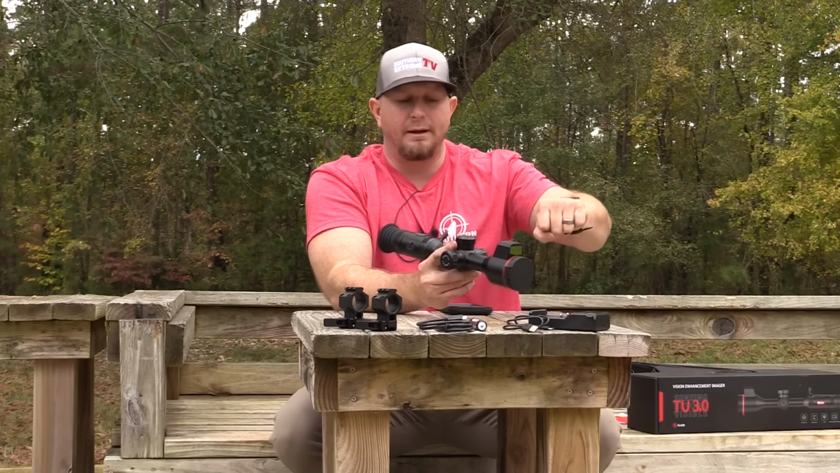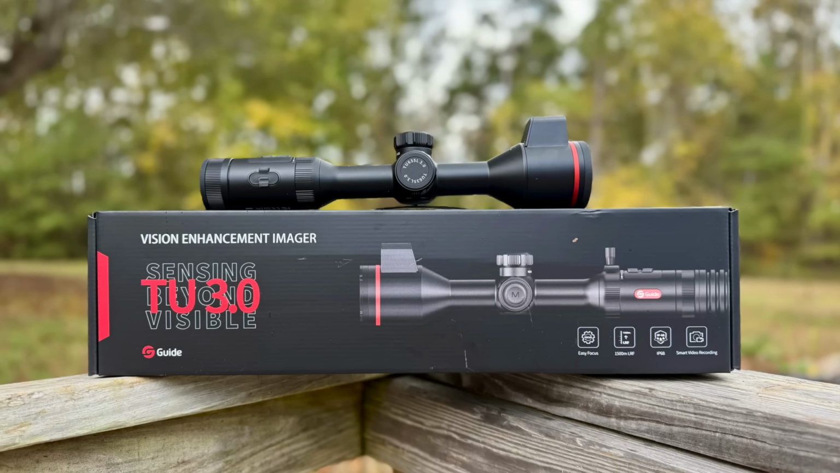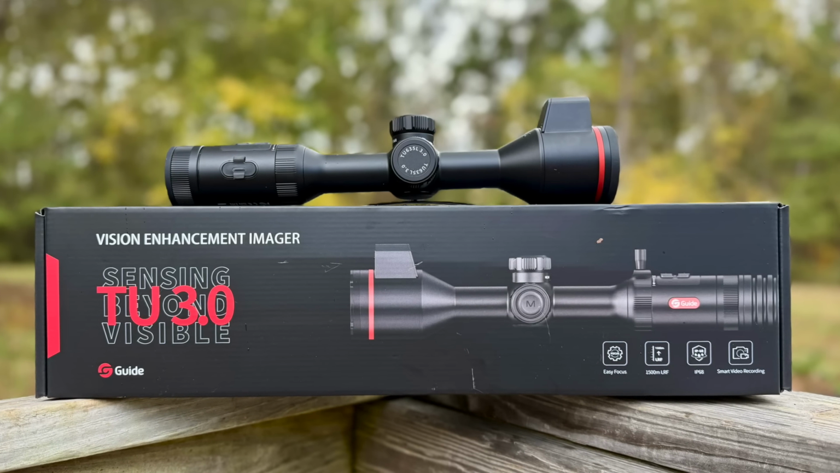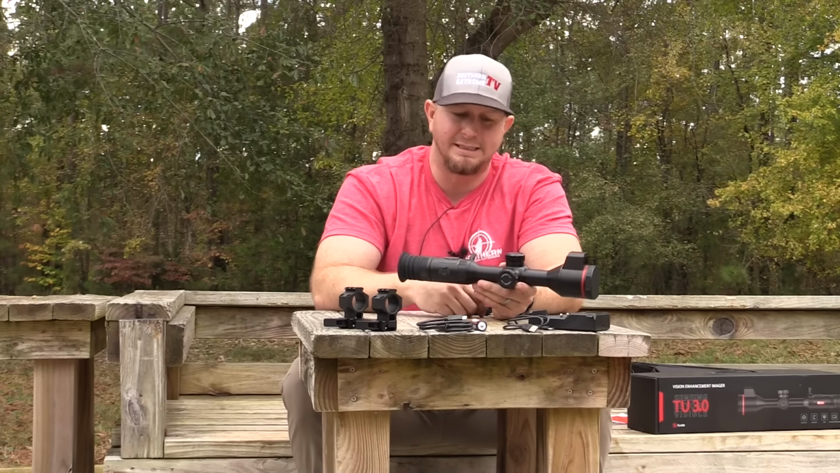Our tripod fluid head may be there. A lot of things are out there towards the end of that scope, whereas right here on your elevation turret, or where your elevation turret typically goes, having that focus knob right there is a really cool thing for them to do because it makes it very simplistic and very easy to get to.